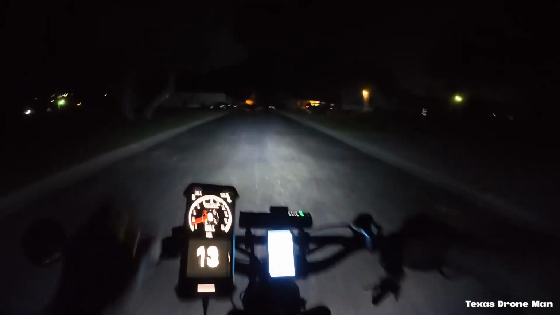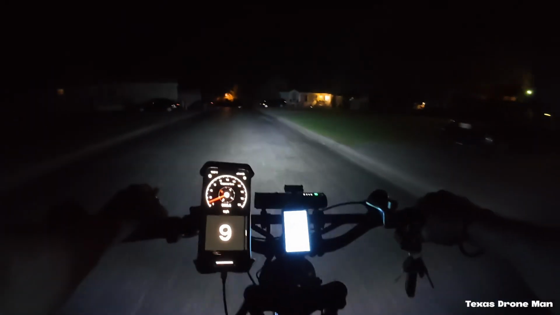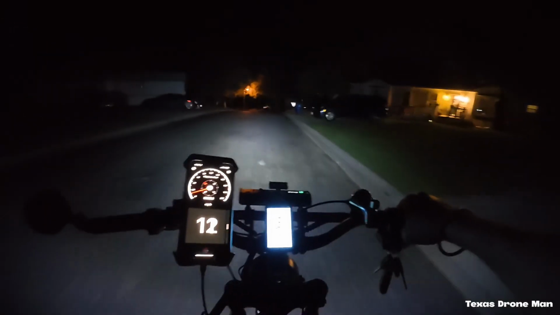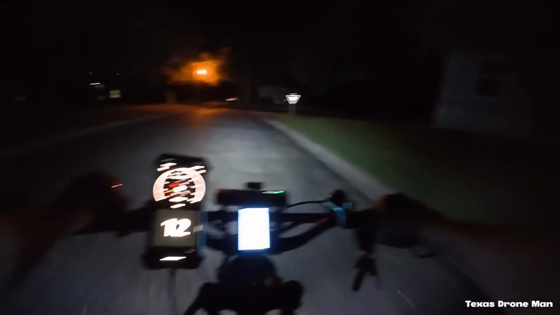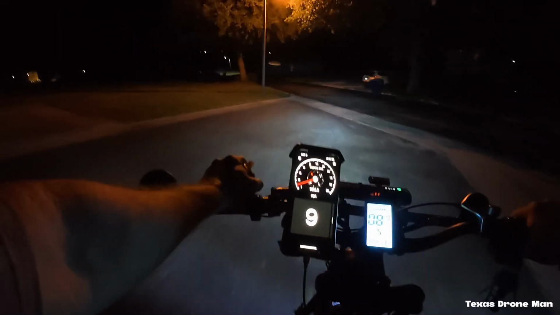Whoa, I seen that deer. There's another one, whoa. But I don't have any flashlights or nothing because I normally leave before it gets dark. I wasn't planning on falling asleep. Nobody does, of course.